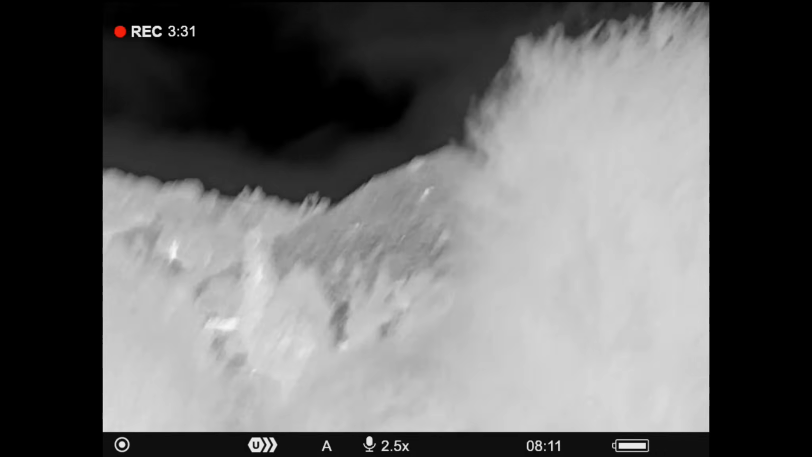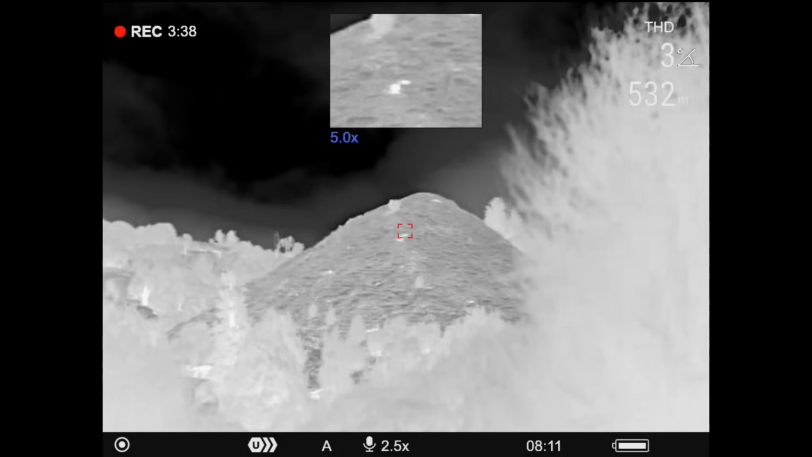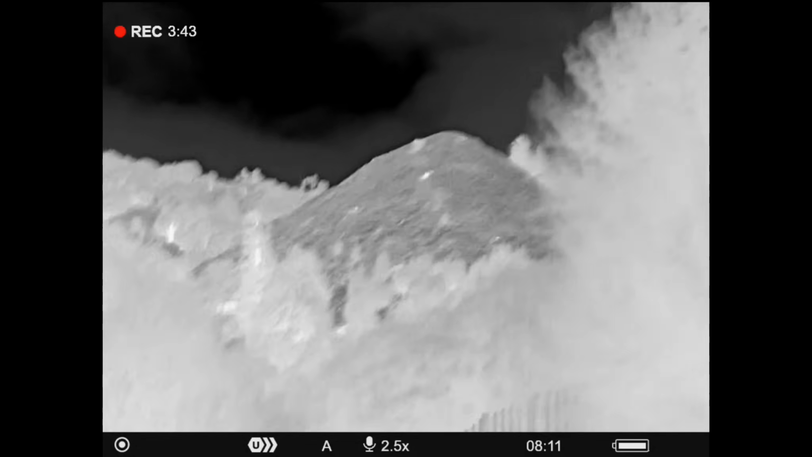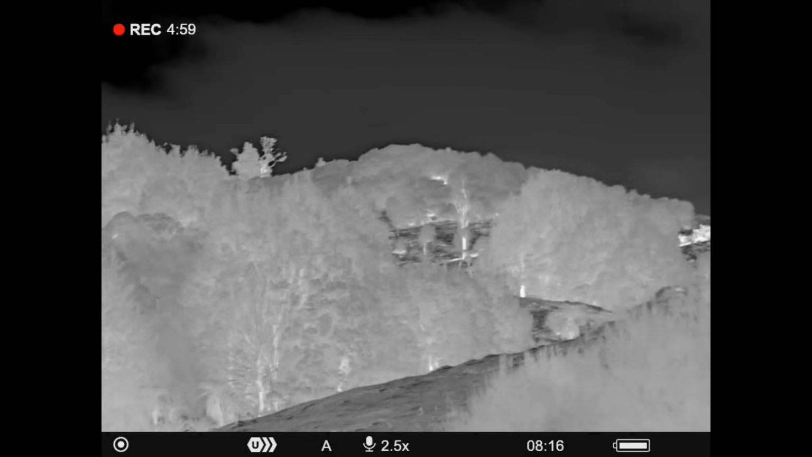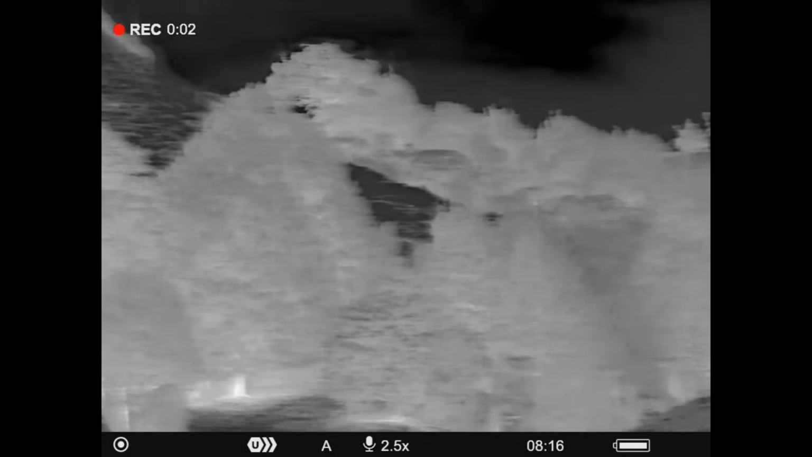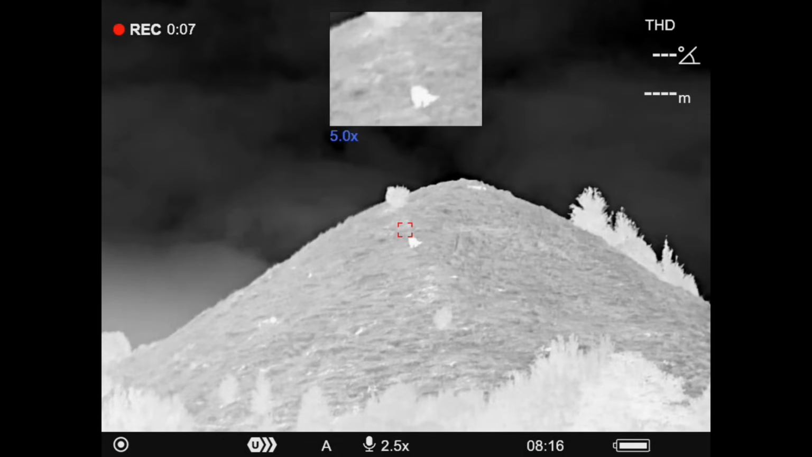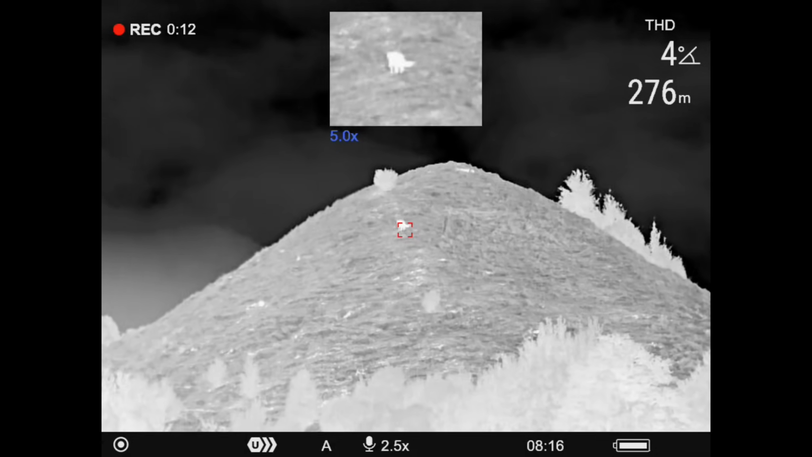As I made my way to the deer on the hill, I was scanning around in case there was a deer closer that I might spook or be able to get a shot at, but I didn't notice anything, so I kept going. Once I got a bit closer, I tried to get a rangefinder on the deer to see how far away it was. Once I was right below him, I took another rangefinder to see how far away it was, and after that I scanned over to the left and noticed even more deer.